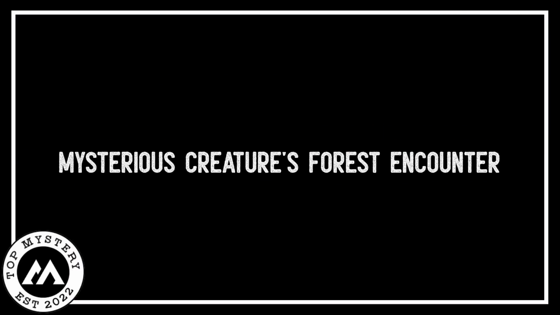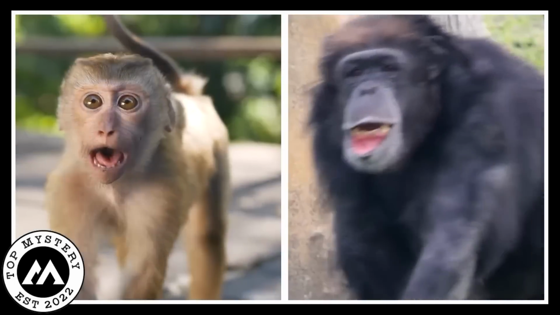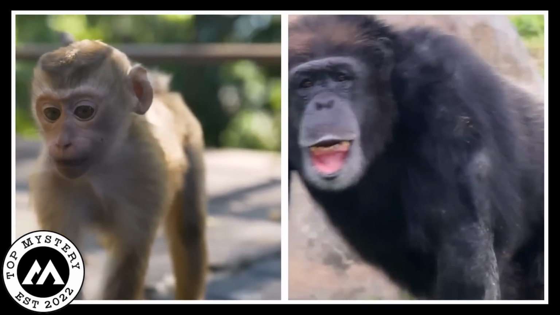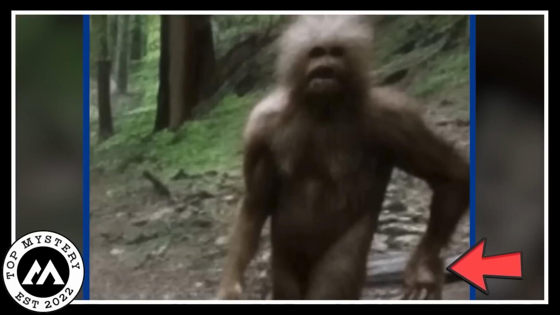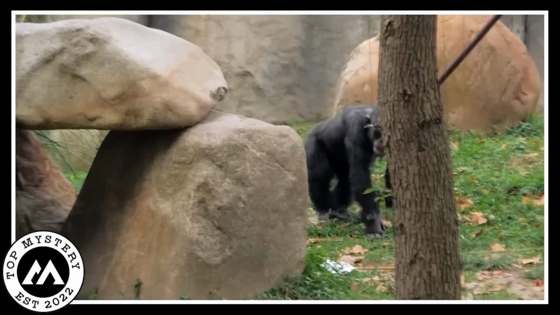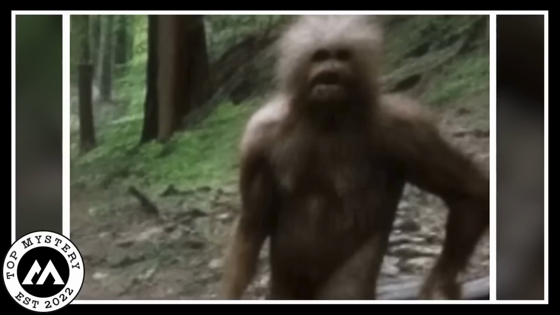Mysterious creatures forest encounter. In a thick forest, a strange photo appeared showing a mysterious creature that didn't seem like any known animal. It looked like a mix of a monkey and something else standing there surrounded by a mysterious vibe. Covered in fur, it seemed to carry ancient stories, like it held secrets from a really long time ago. The creature had long limbs with claws, making it seem powerful and not like anything you'd see every day.